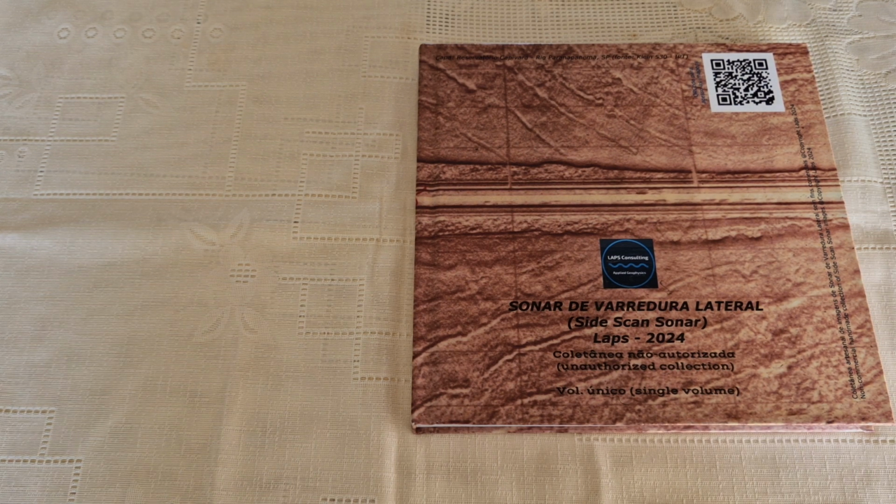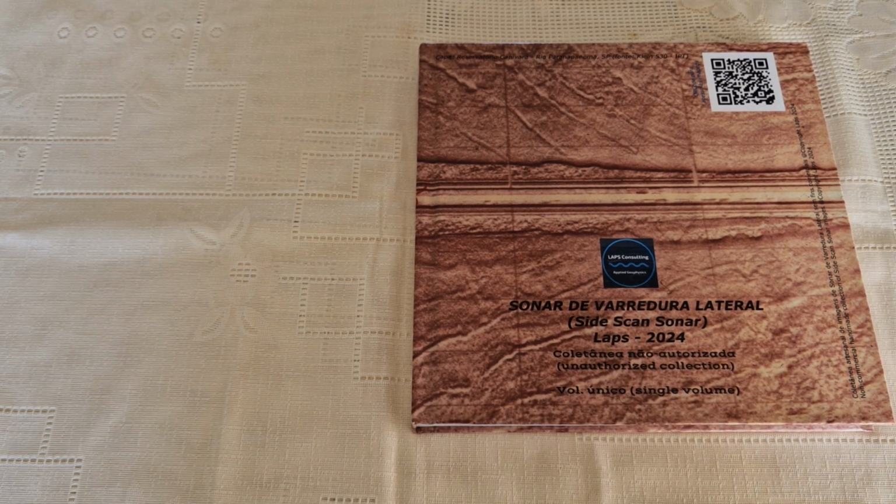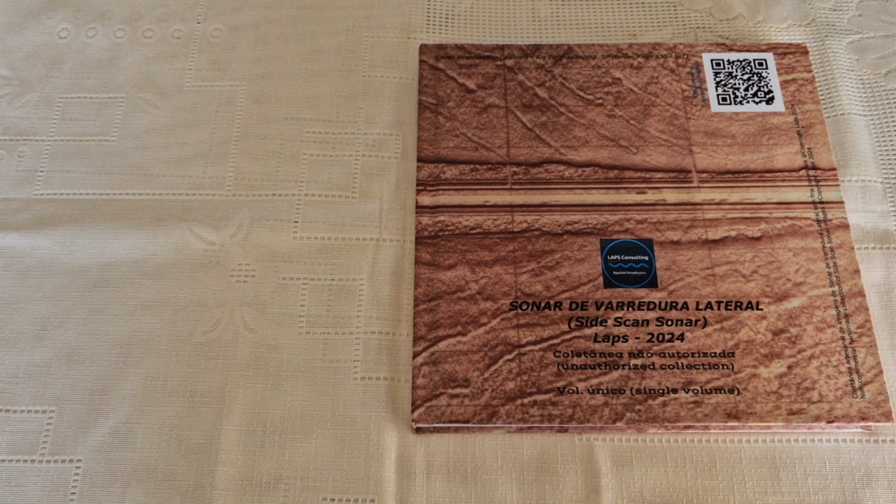Actually, not a book, not an official book. It's just a private, personal, artisanal collection of side scan sonar images. My intention here is just to advertise this wonderful tool. I consider myself a side scan sonar addicted guy because I really believe that side scan sonar is one of the best tools for investigation, geologic investigation, mainly geotechnical also, and underwater.